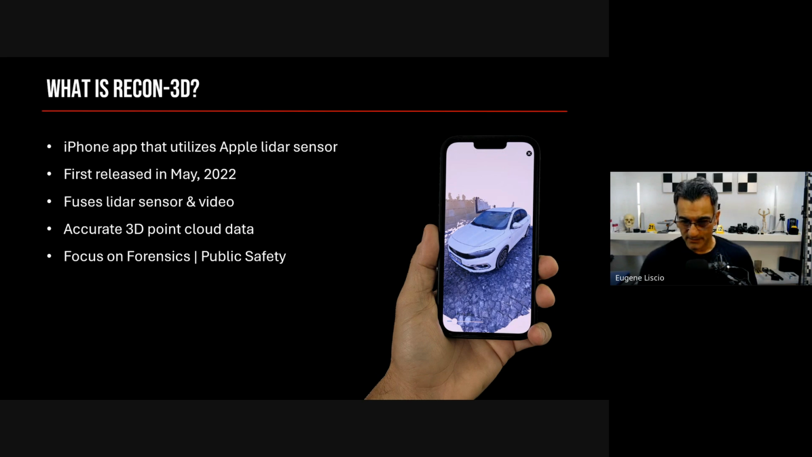Okay, so now knowing all this, what the heck is Recon 3D? Well, basically Recon 3D is something that I began in May of 2022. We had our 4-year anniversary on May 5th this year, which is kind of cool. The whole idea was to create an app that is tailored for public safety: people doing things in forensics, collision reconstruction, crime scene reconstruction, those types of areas. And that's pretty much what I've focused in on.